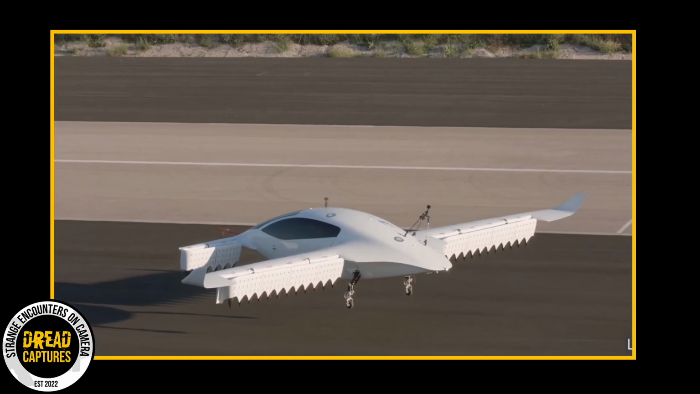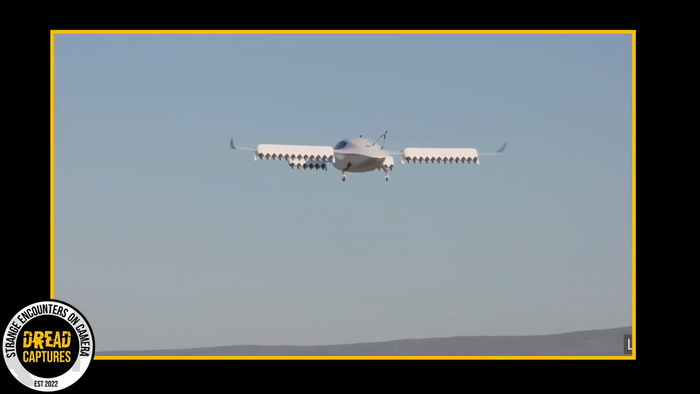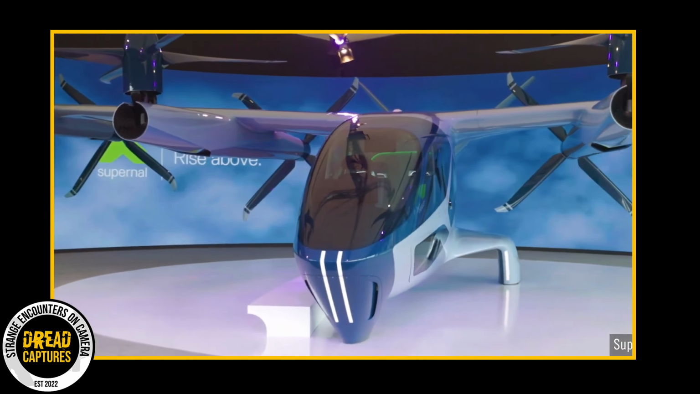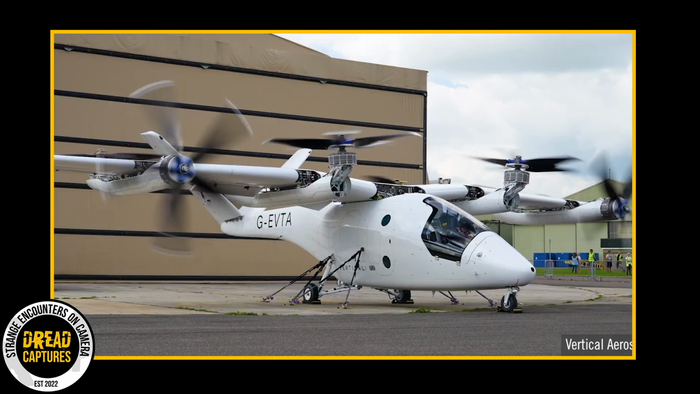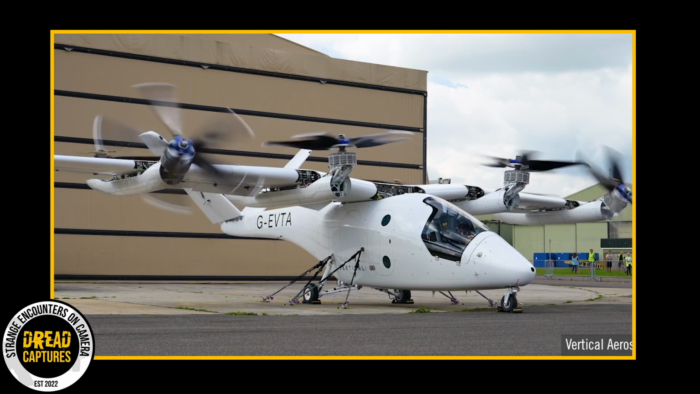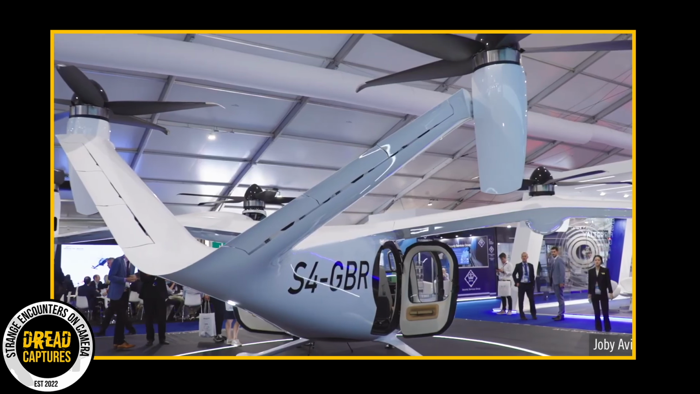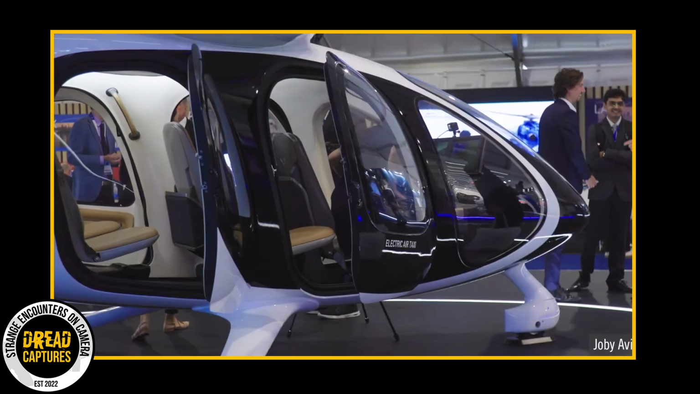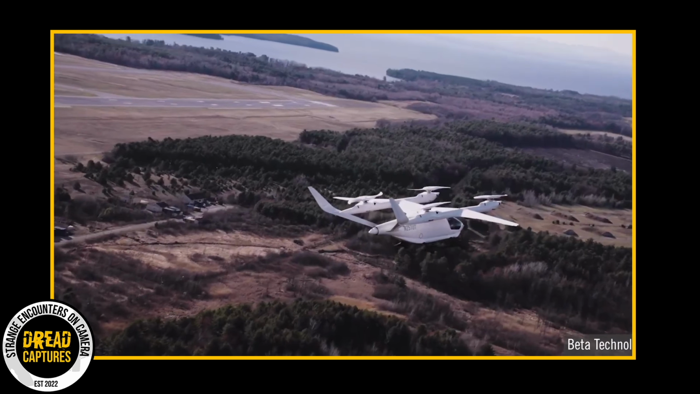Now, at first glance, these drones might seem like prototypes from the booming eVTOL industry. And I have to admit, I thought that this was where our answer would come from. Electric vertical takeoff and landing aircraft are set to revolutionize urban mobility. Companies like Joby and Archer promise a future of flying taxis and quiet, sustainable transport.